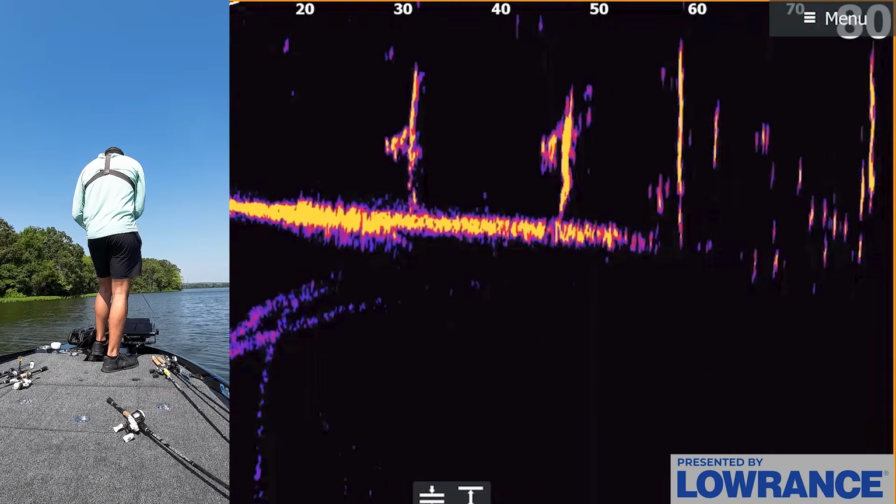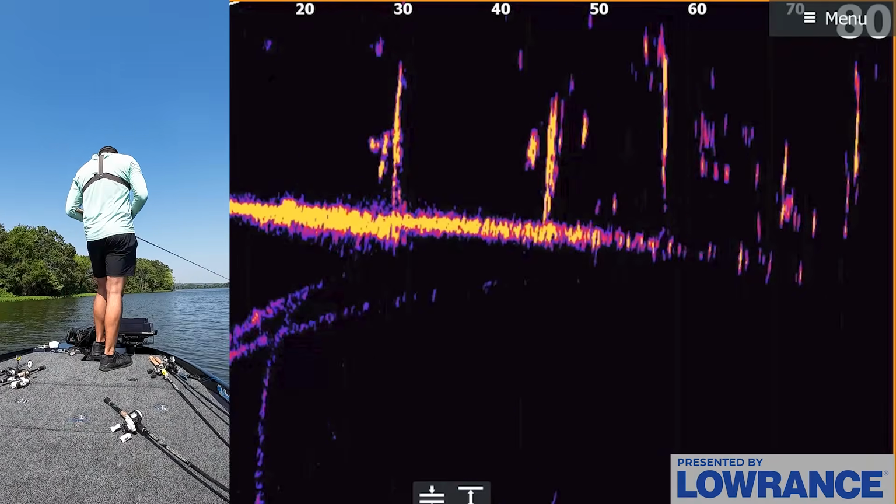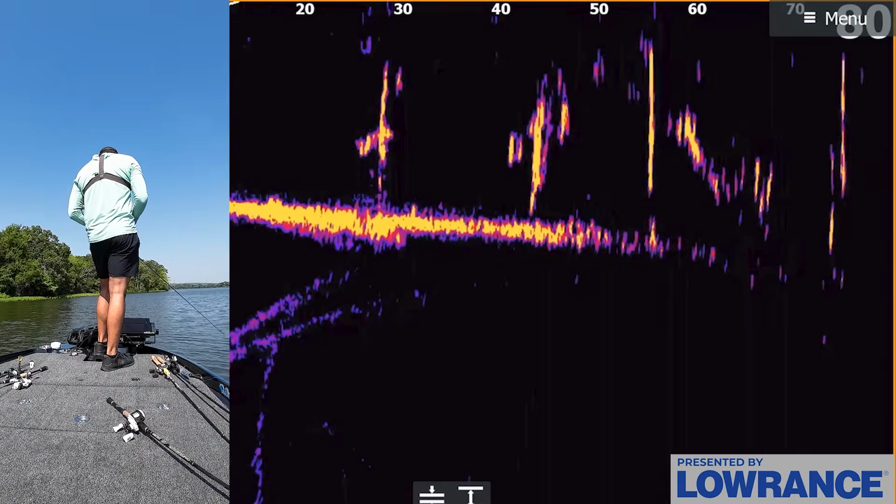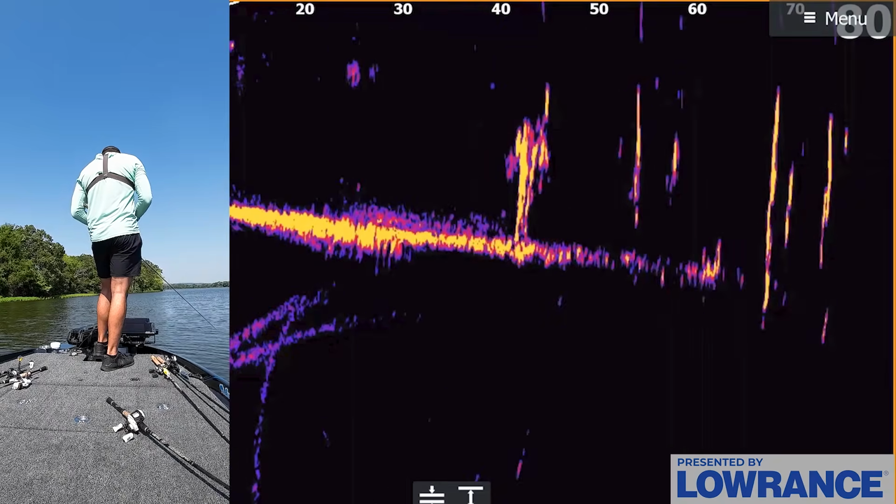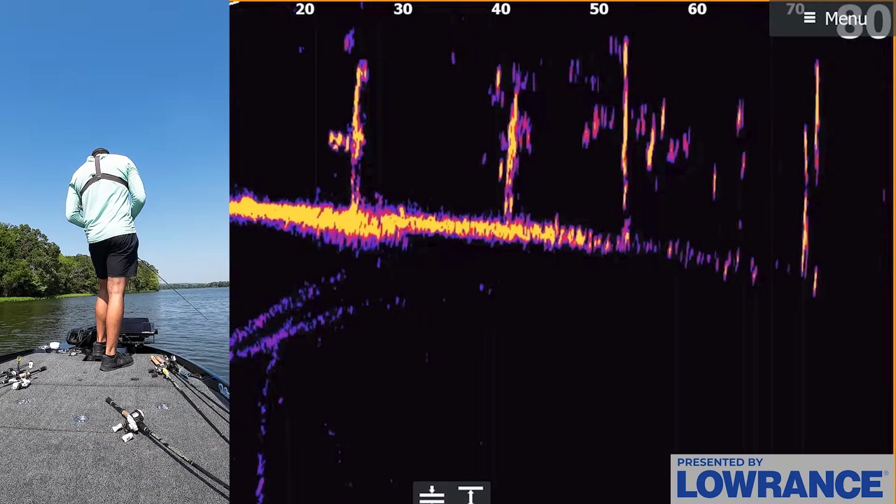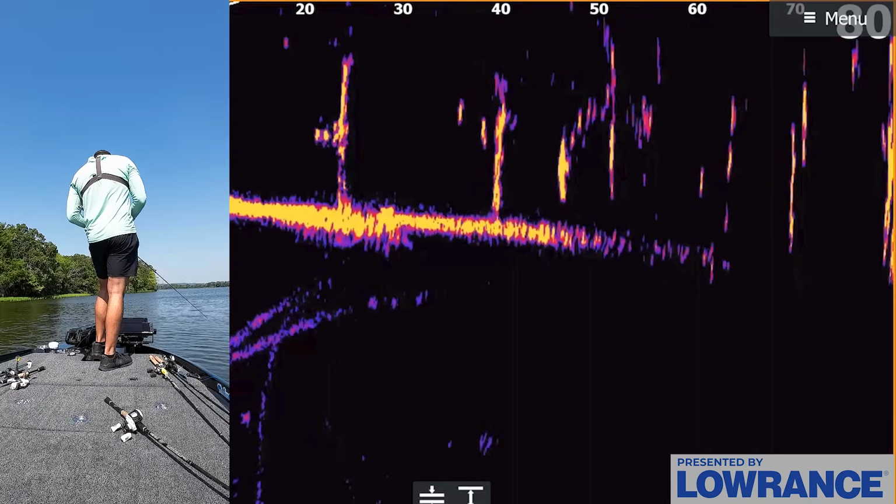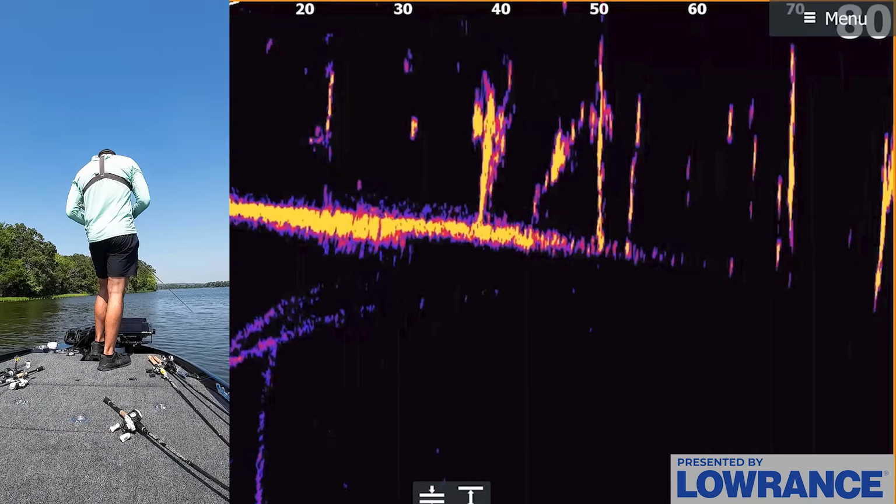Not 100% sure yet. I don't like the angle I'm going right now because I'm actually going with the wind. I probably am going to actually make just a couple casts right here and then graph down and kind of see where all this timber is, because now we know what we're looking for, and try to fish into the wind. It'll make it easier when I'm trying to keep my trolling motor pointed at my bait and work these fish.